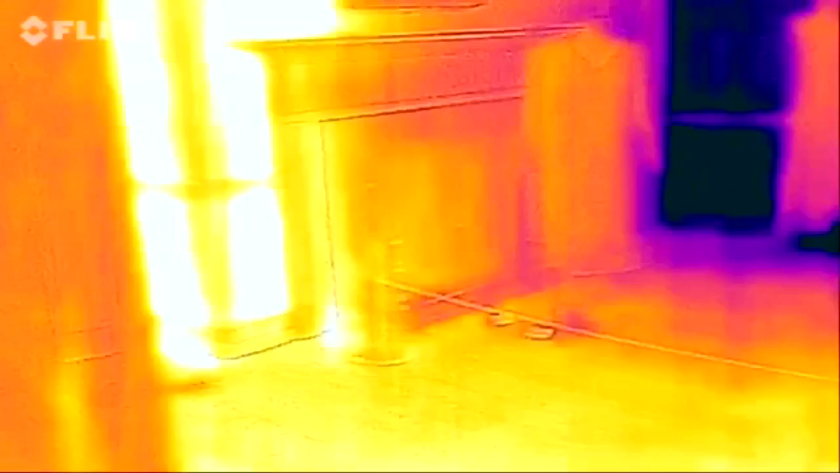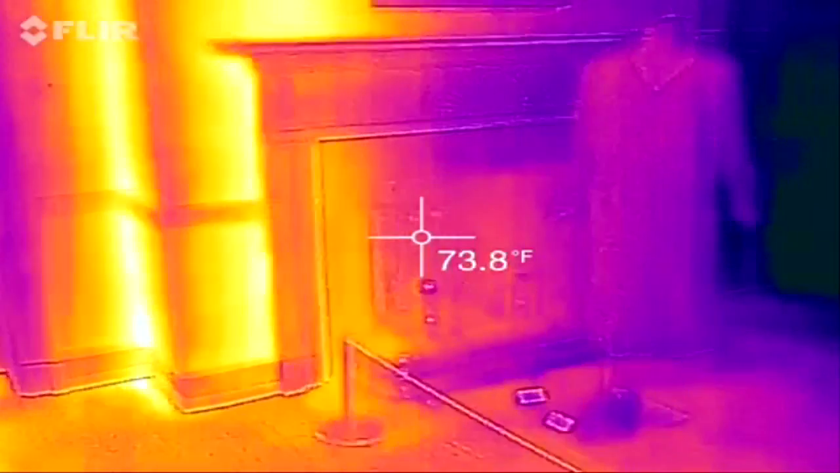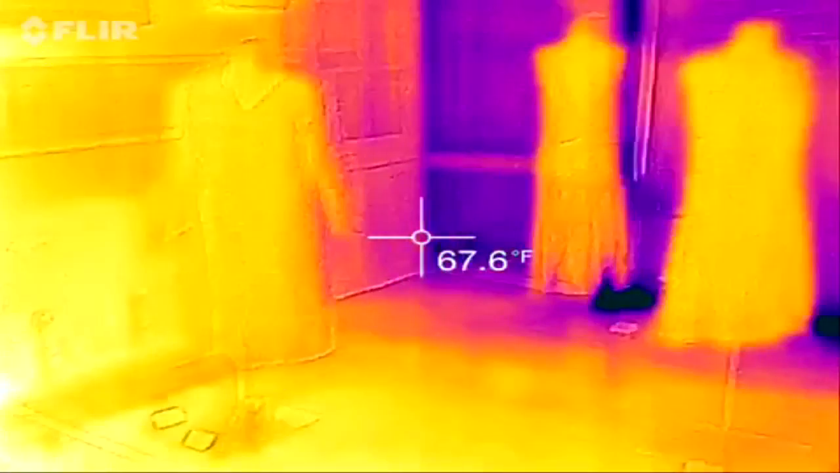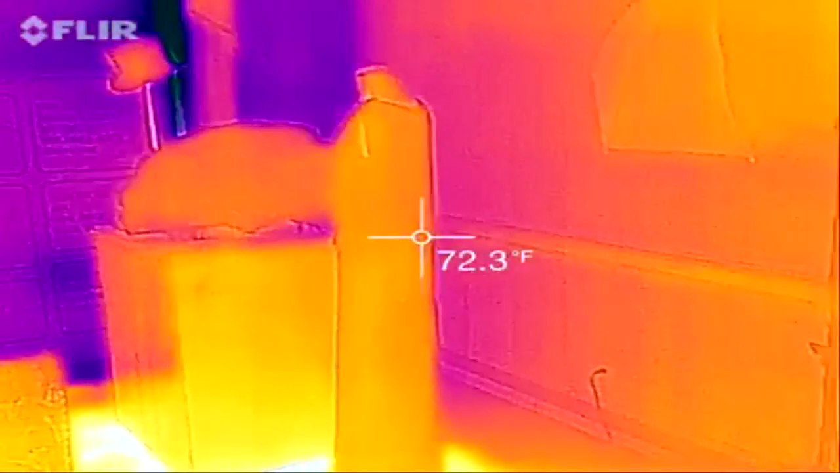Let me check this part out. This part here is another fireplace, which is showing yellow right there. And I'm just kind of showing around, which is kind of odd that these are showing yellow. Well, they're really not, because the windows are blocked out.